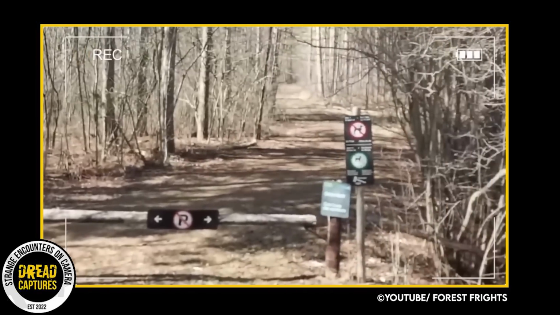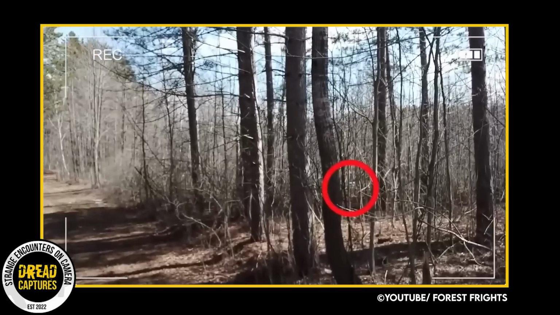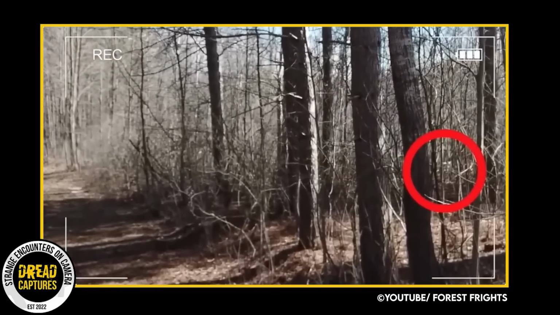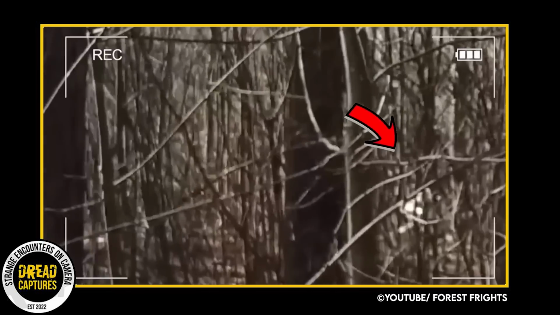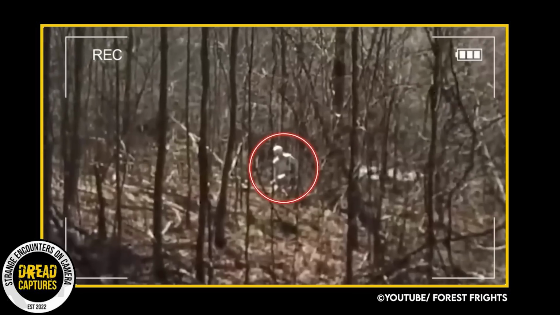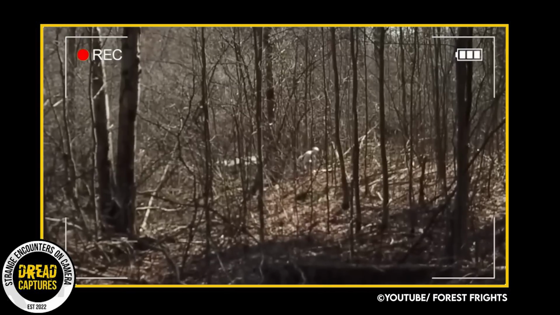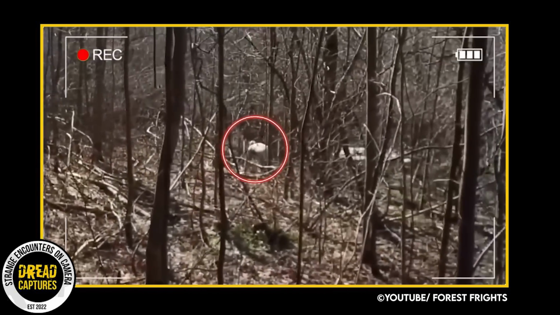On a hiking expedition, a group of friends stumbled upon an unusual sight, captured in their drone footage. A strange creature seemed to materialize out of thin air, slinking out from the trees and into the camera's view. The footage found its way to social media, sparking a flurry of conjecture about the creature's identity. Some theories are that it could be a skinwalker, while others propose it might be a mutated wild animal.